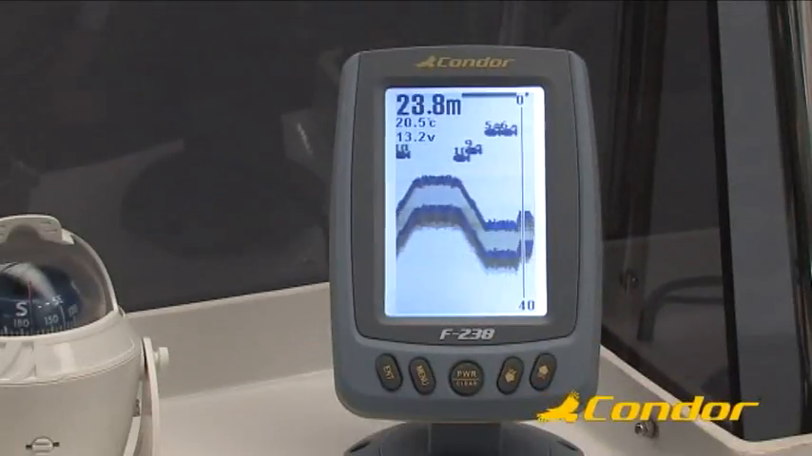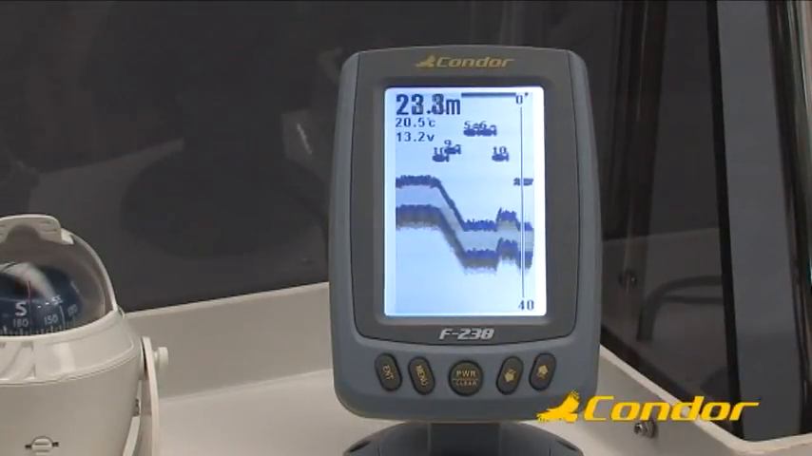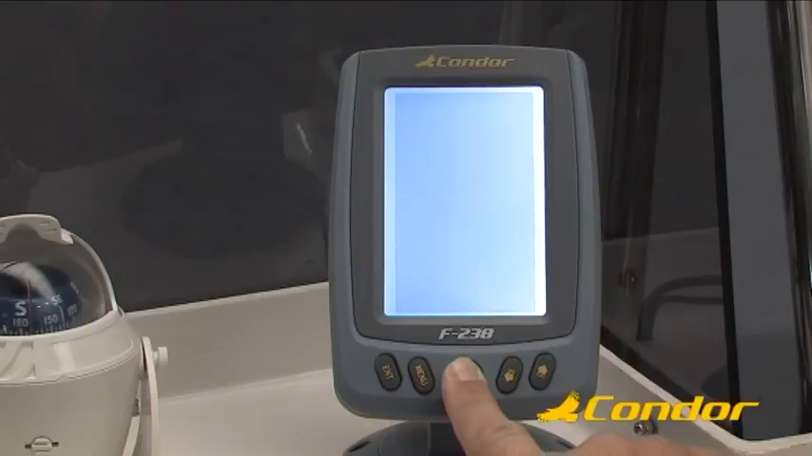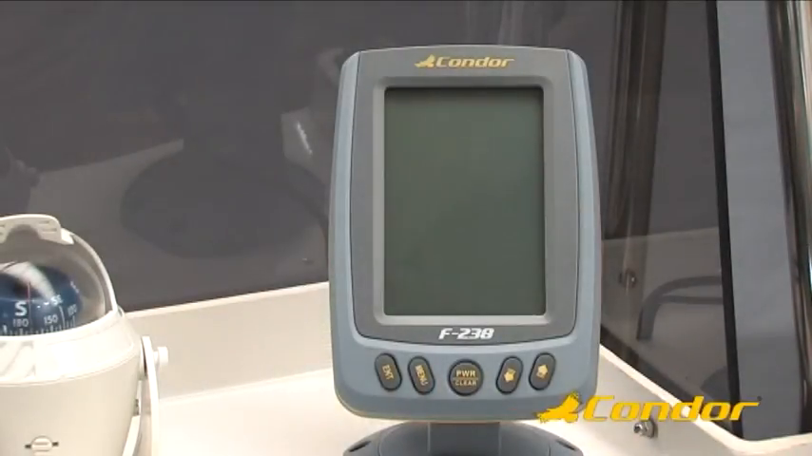Thanks to the permanent memory of your Condor Fishfinder, all of your settings remain stored in the unit, even if the unit is switched off, except the simulator mode that will be disabled. To switch off the unit, simply press and keep pressed the Power Clear key for a few seconds. A countdown will appear on the screen, and when it ends, the unit will switch off.